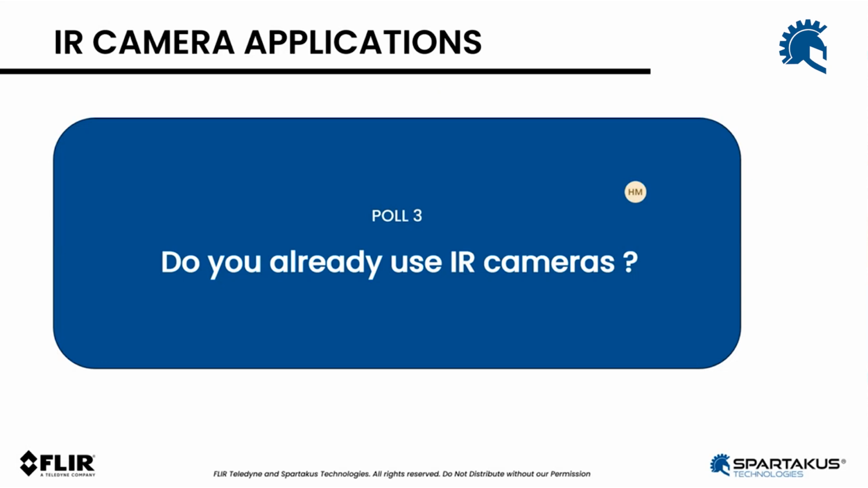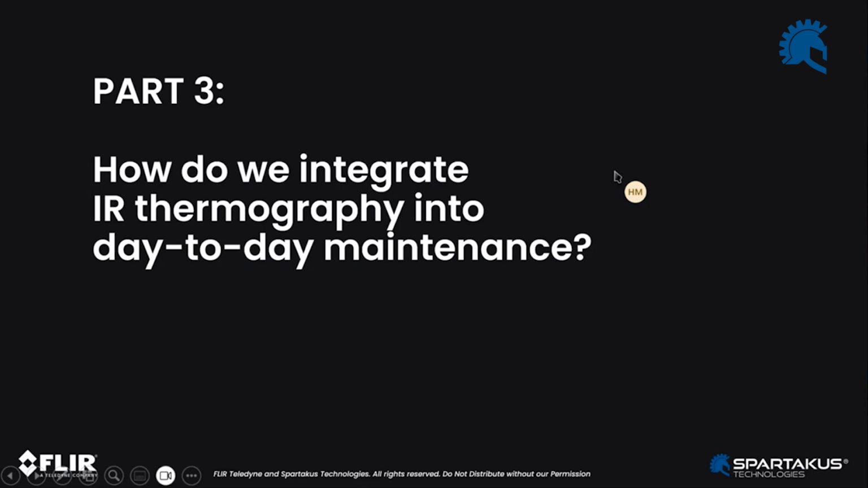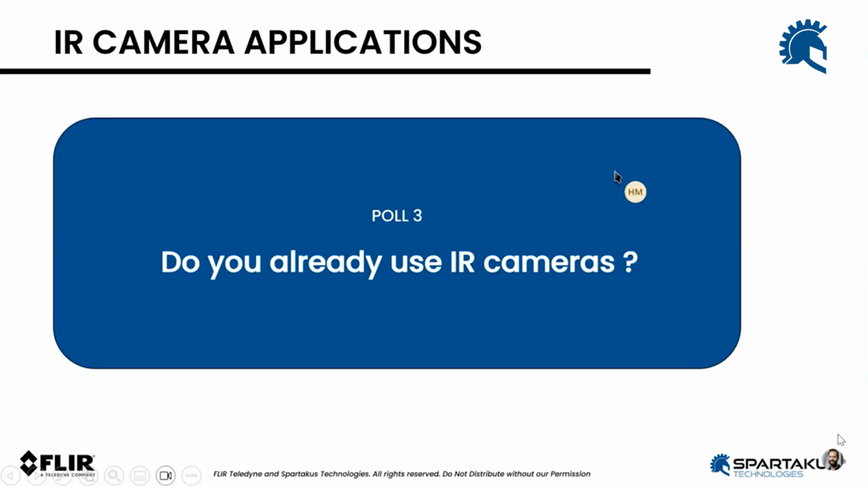And with that, I just wanted to get a sense via a poll that we're going to put on the screen. Do you already use infrared cameras in your facility, whether it's day to day, or not so regularly, once a month, once a week? Looks like we have a lot of people using it.